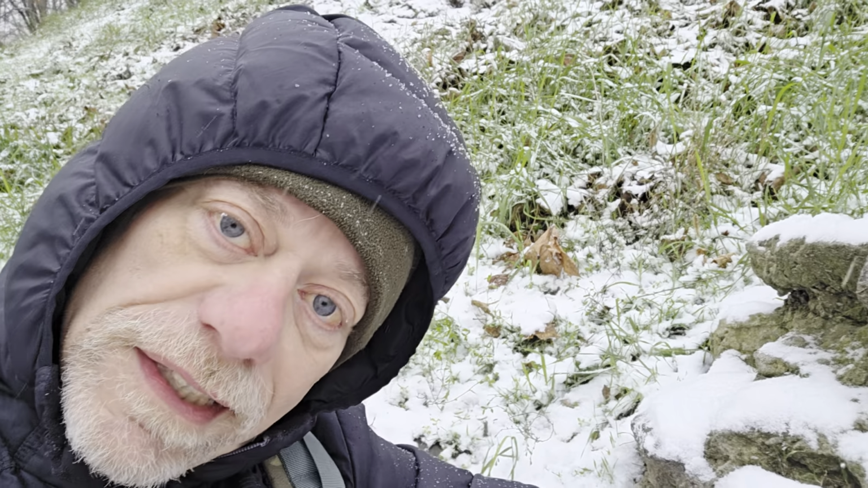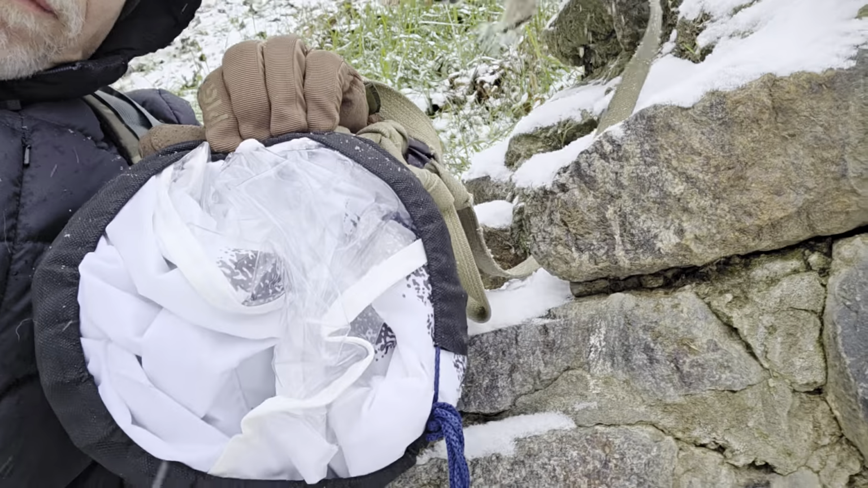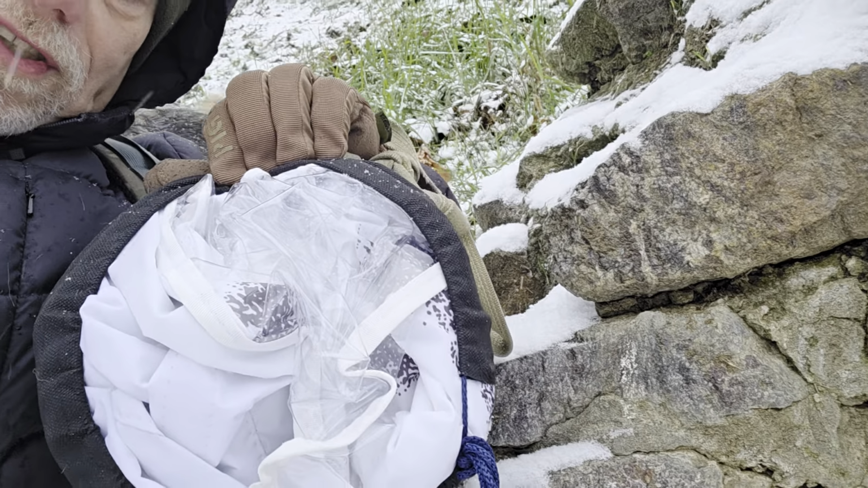So the idea behind this is that thermal drones with thermal visioning are a huge danger for us. And so a poncho with some insulation in it can block or help to block the vision of the heat of your body by the drone. But of course it's wintertime, so you don't want the poncho itself to stand out.